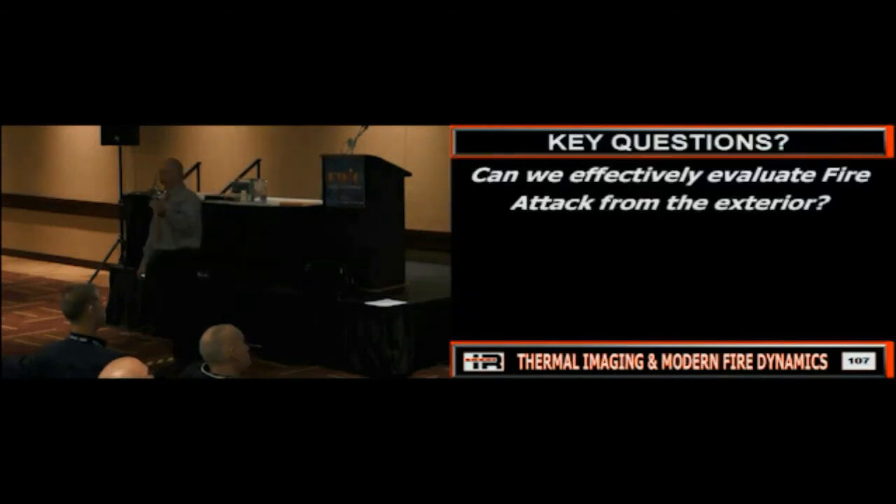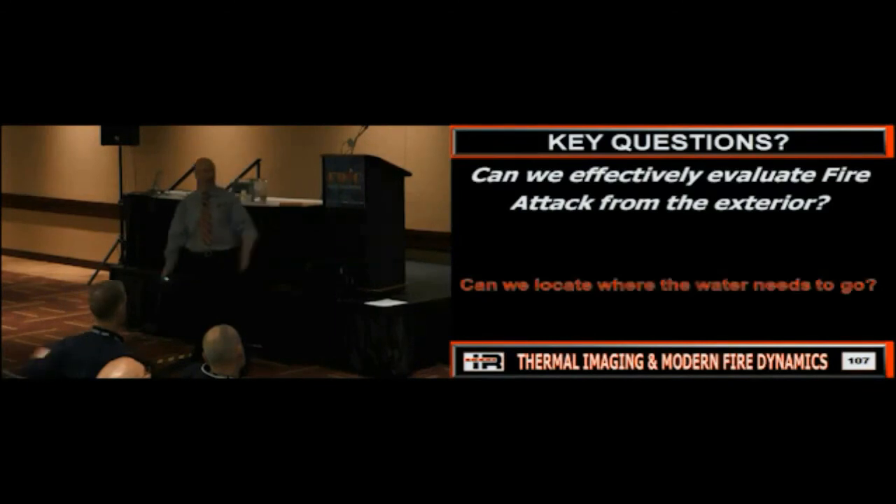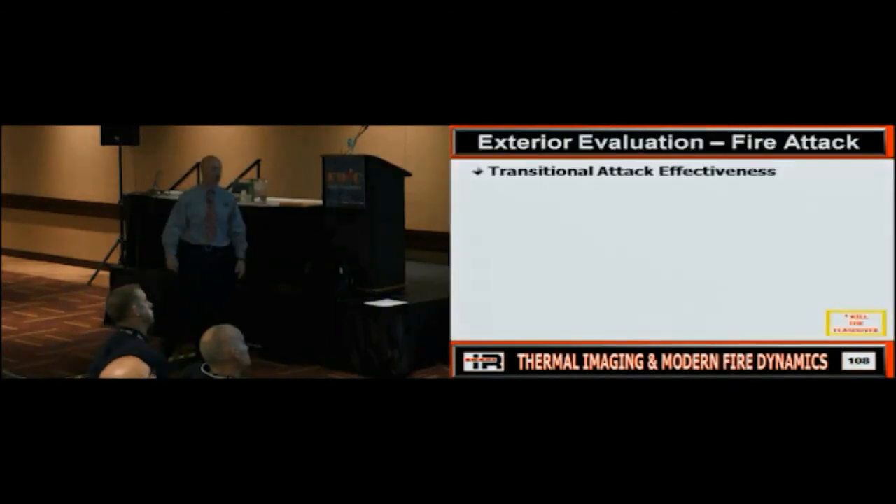Get in there and look at that information, because they do 20 different types of wall construction, and it's amazing how quickly fire does or doesn't spread and how easily you can or can't see it with the thermal imager. Is everybody good? So that's a good resource to look at, because that helps with the building construction question. Now we're going to go on to our fire attack.